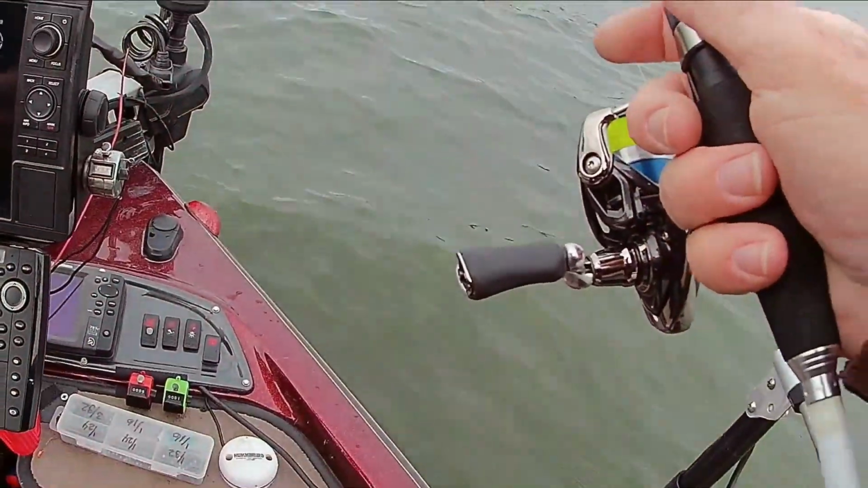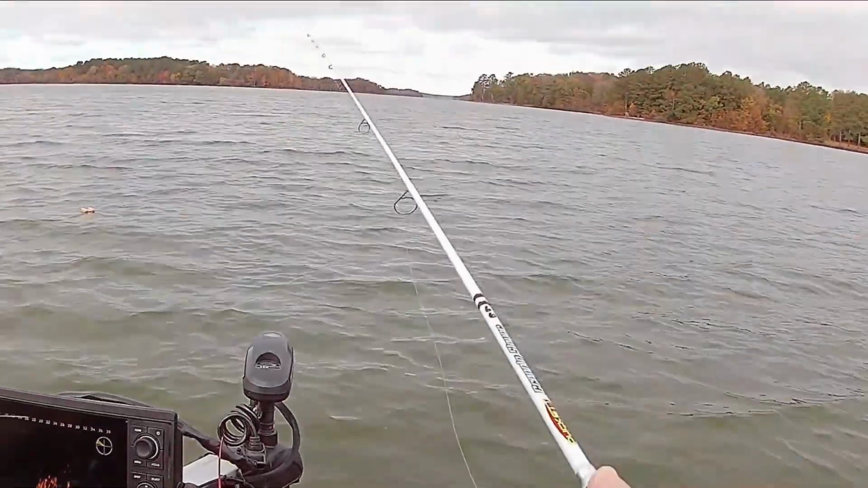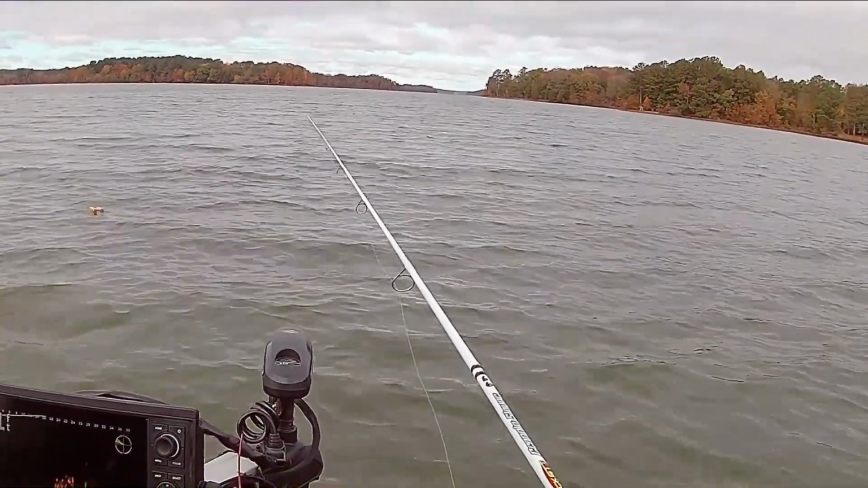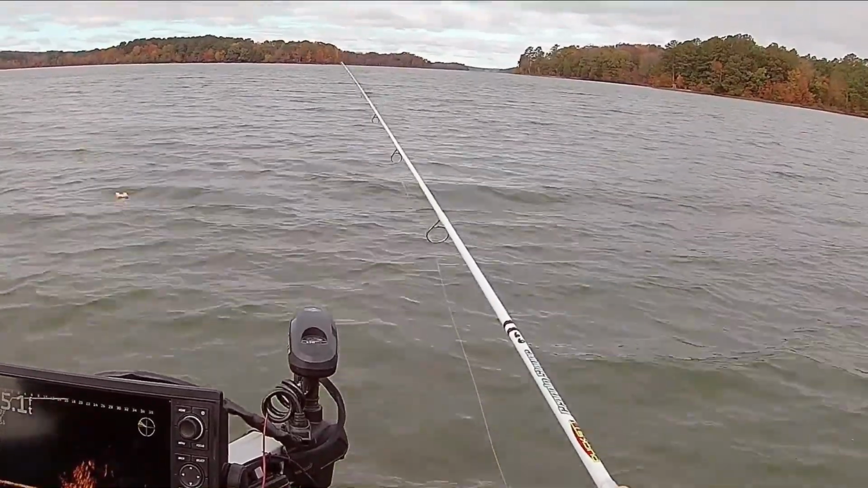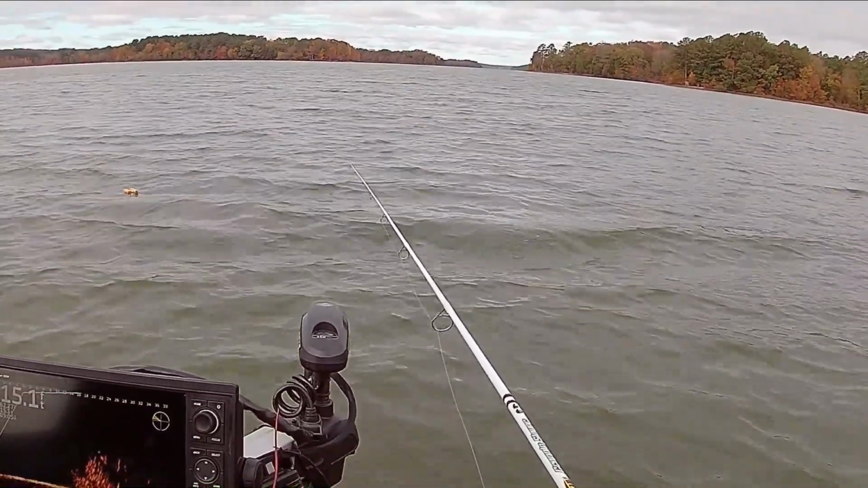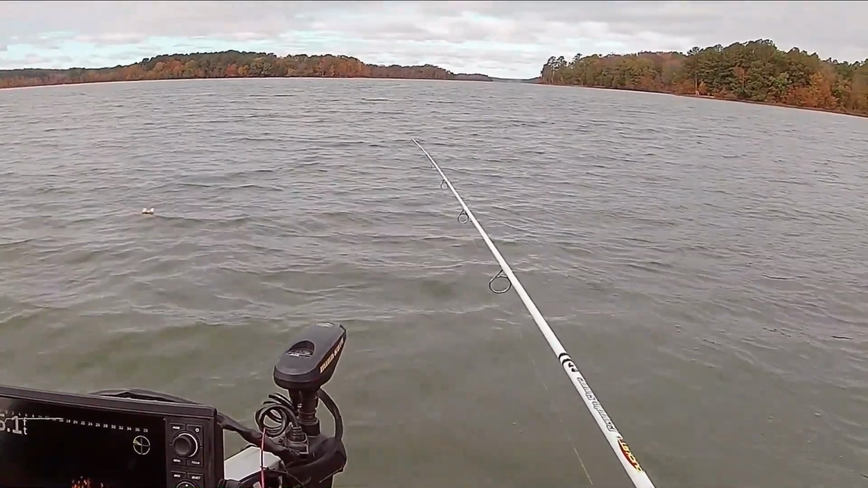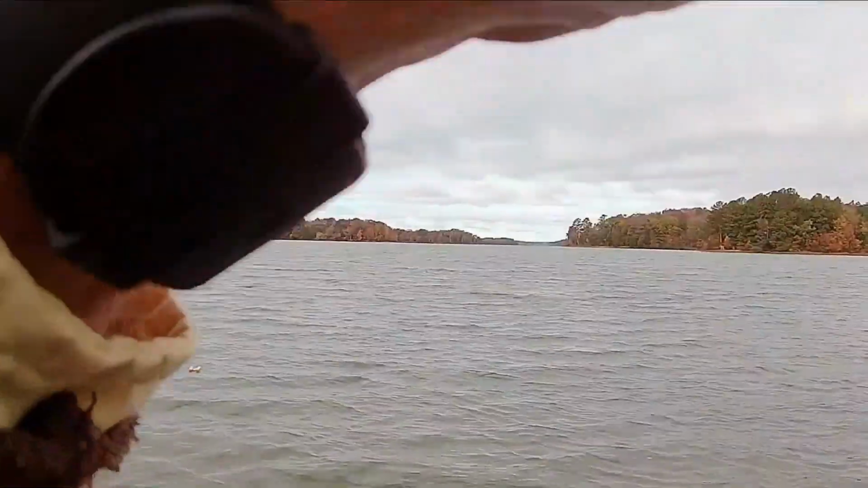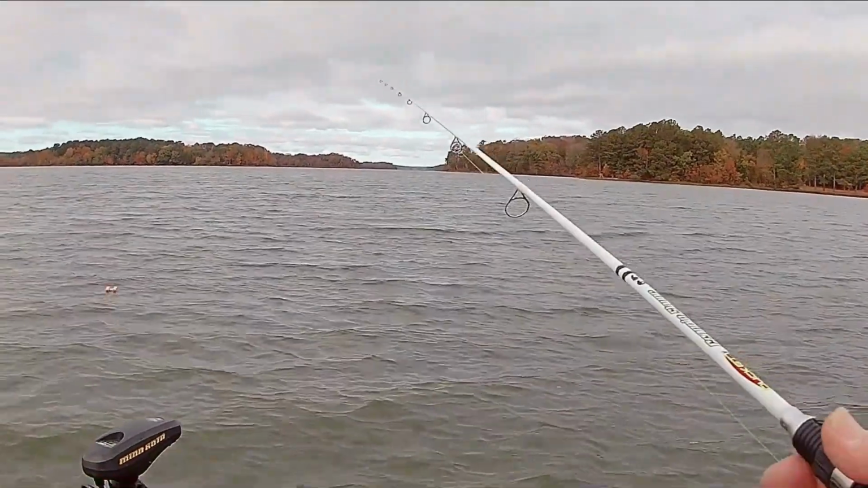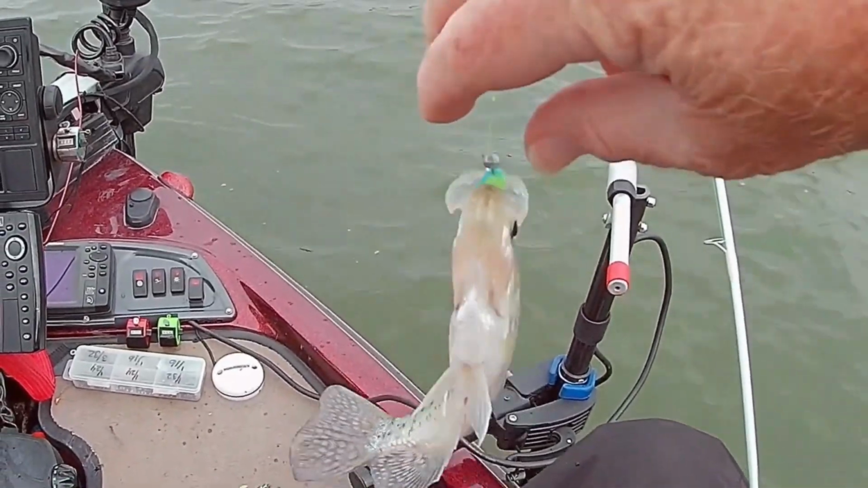There goes my bait. That's one of my baits right in there then. Got a little one. Yep, I seen him come out of there. All right, we got one over here off a waypoint.